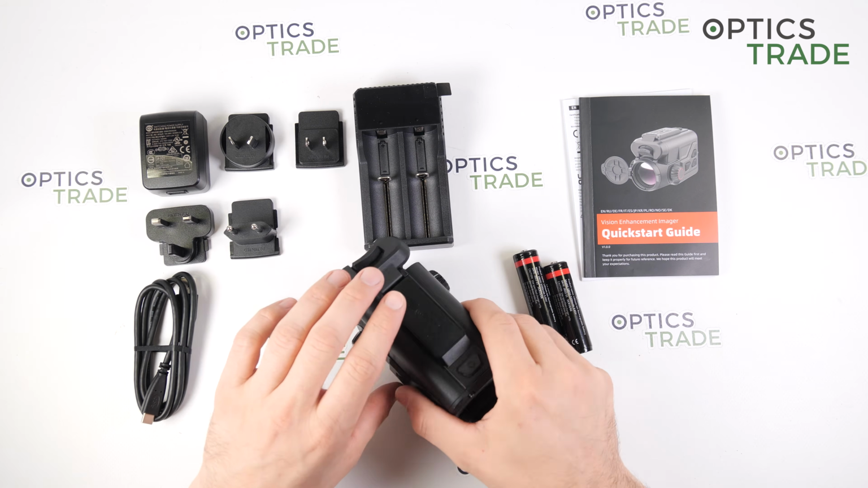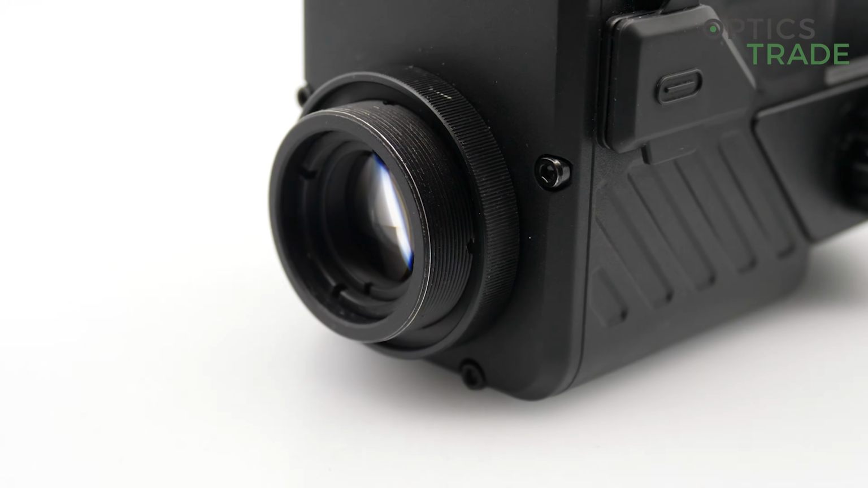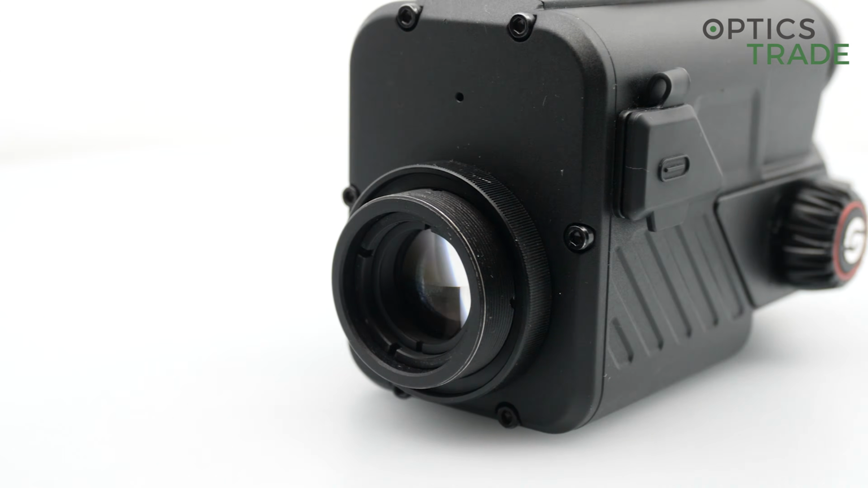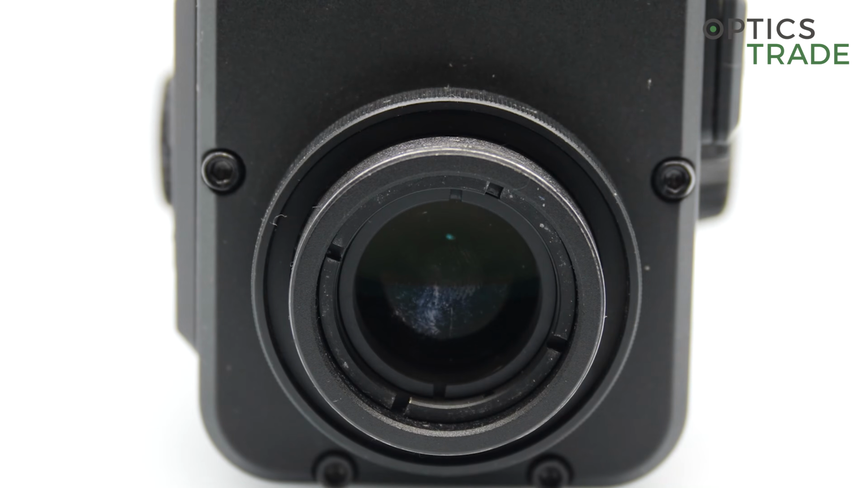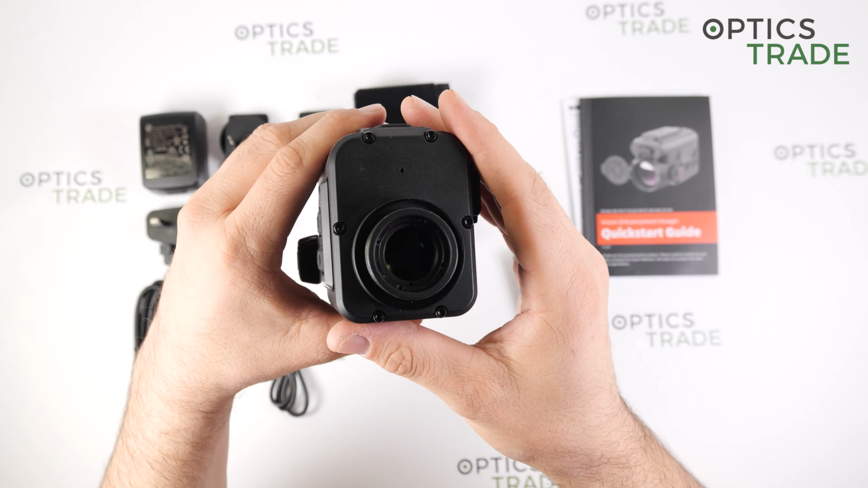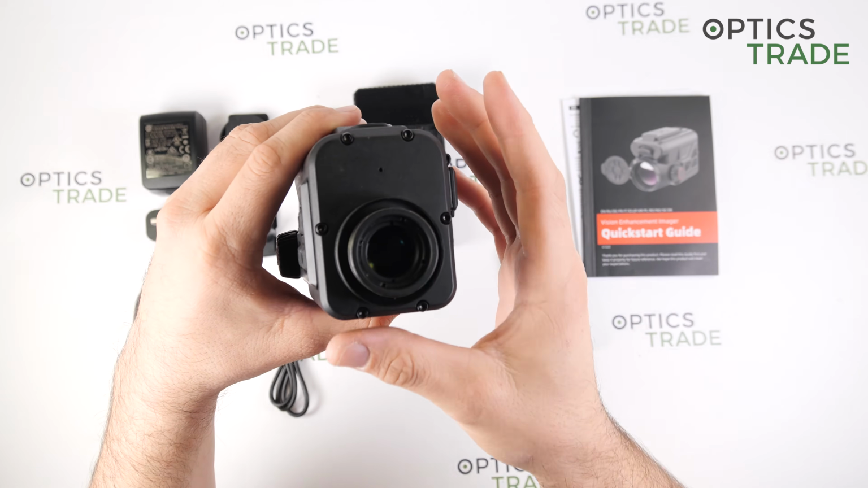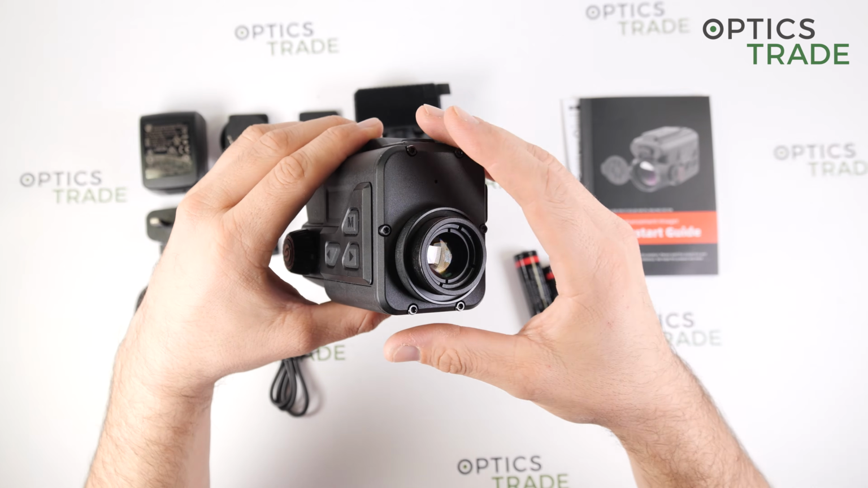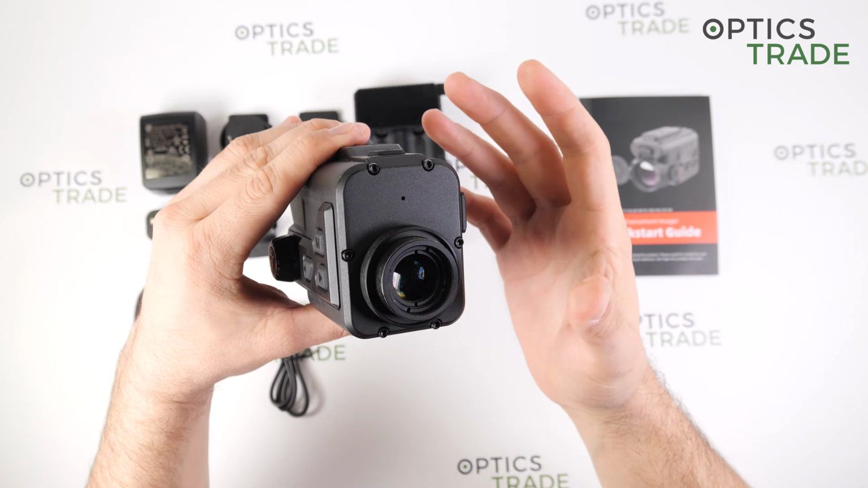Okay, now for the display. It is an AMOLED type display with a resolution of 1920 by 1080 pixels, and the display has 7 color palettes, which are white hot, black hot, sepia, green hot, blue hot, iron, and red hot. So everyone can choose the one they prefer or the best for observation.